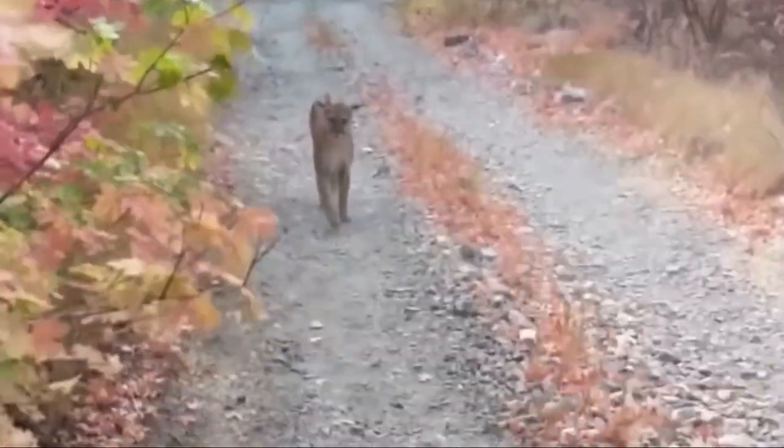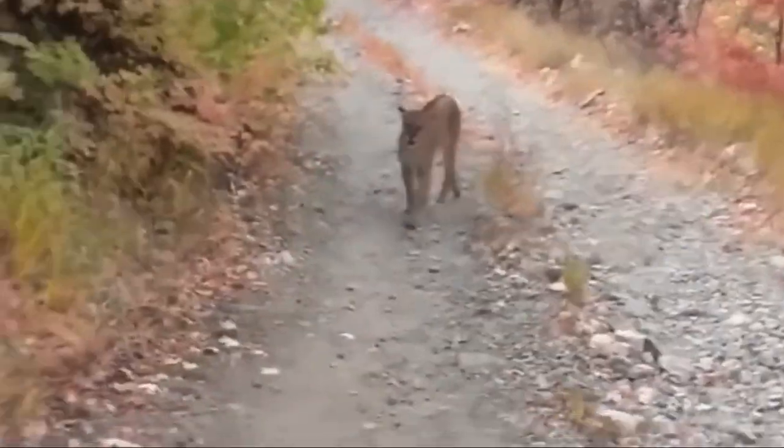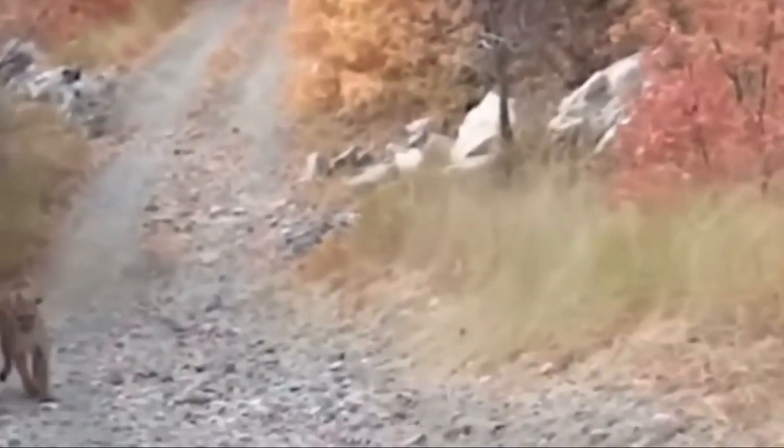There have only been 126 attacks in North America in the last 100 years, making it extremely unusual for a mountain lion to behave in this manner. Fortunately, he was able to scare it off in the end because he maintained his composure despite the circumstances.